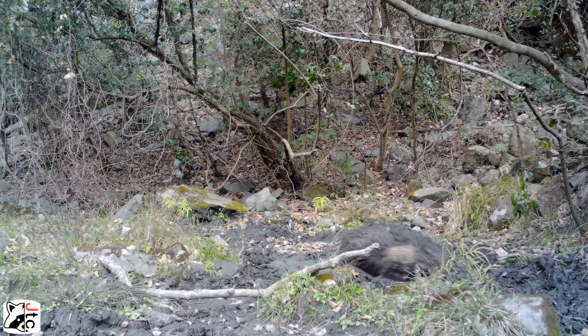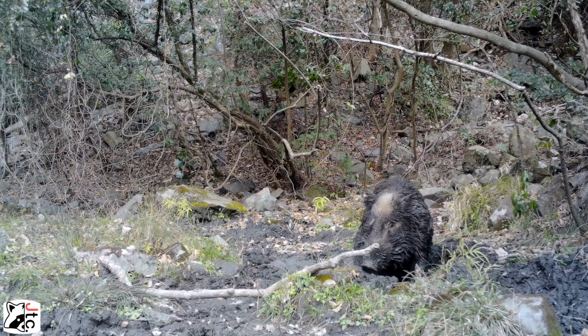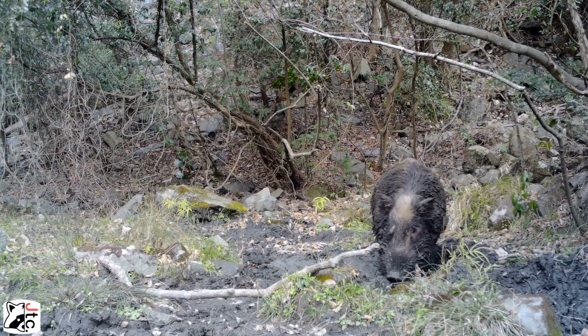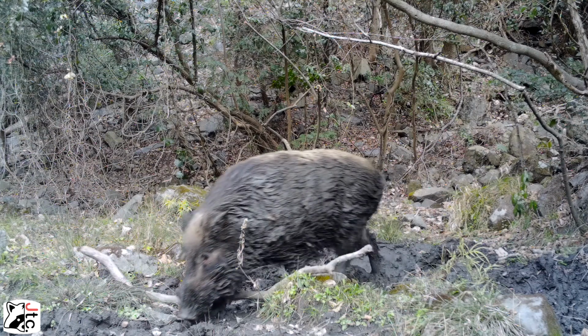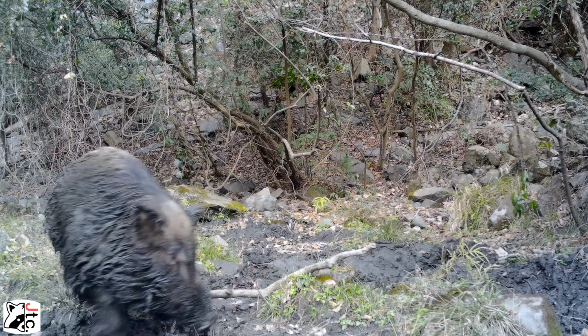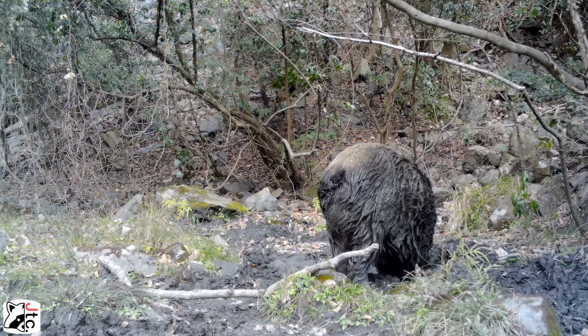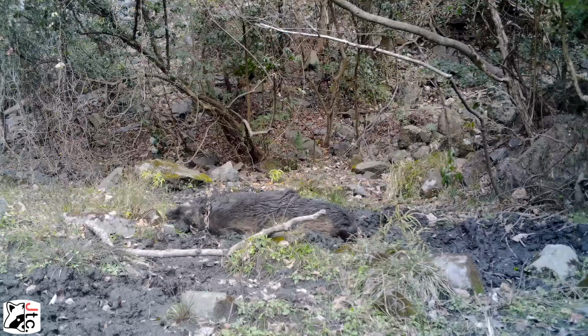Now they're rolling in the mud to clean themselves, rid themselves of any ticks or other pests, dead skin, dead hair. They roll around in the summer to keep cool, kind of a sunscreen. Look at that. Unit. There's a big boy. Yeah, rolling around again.